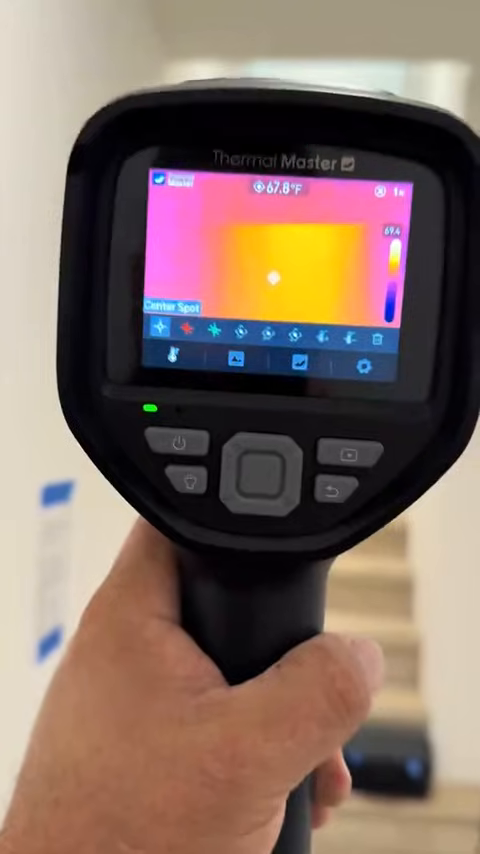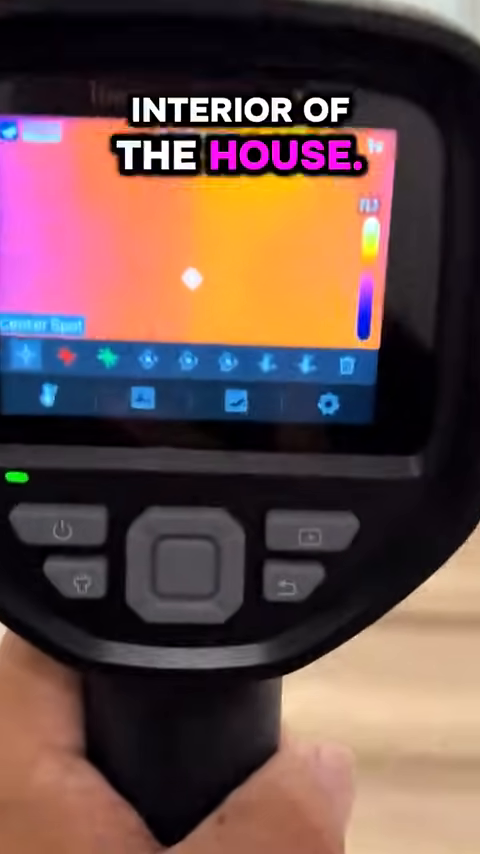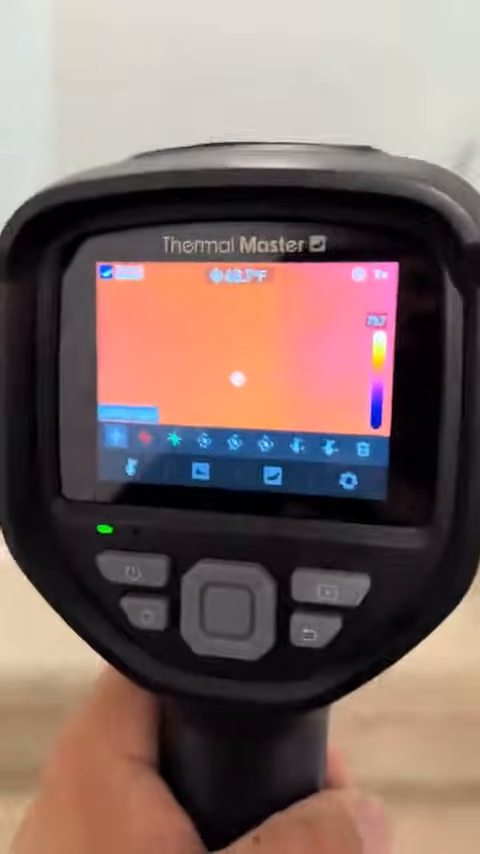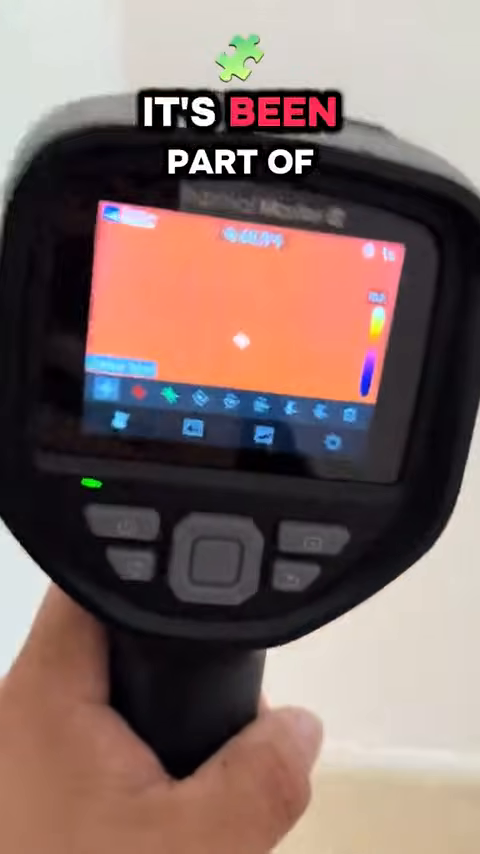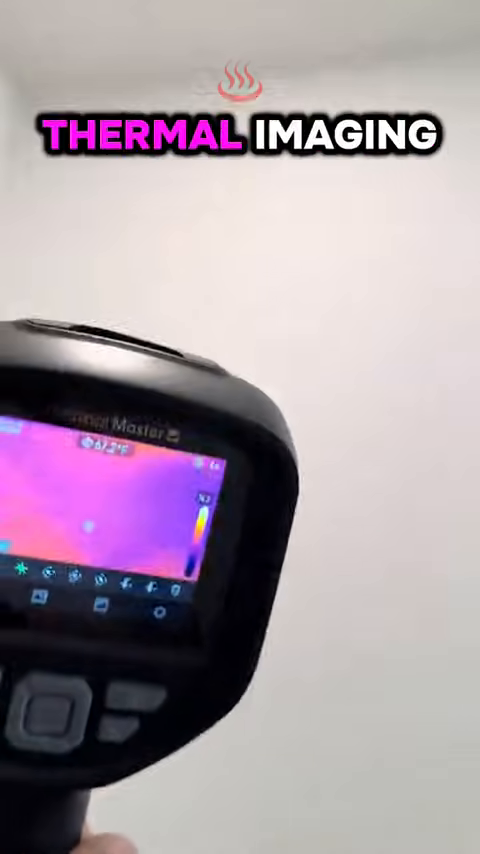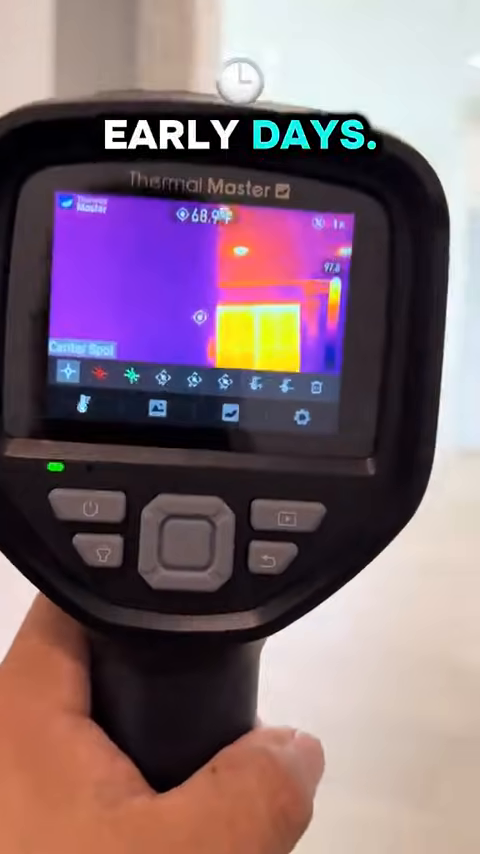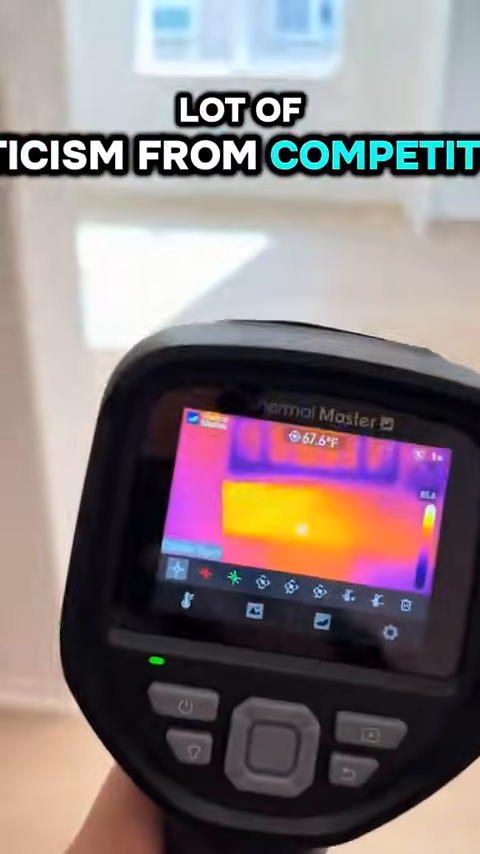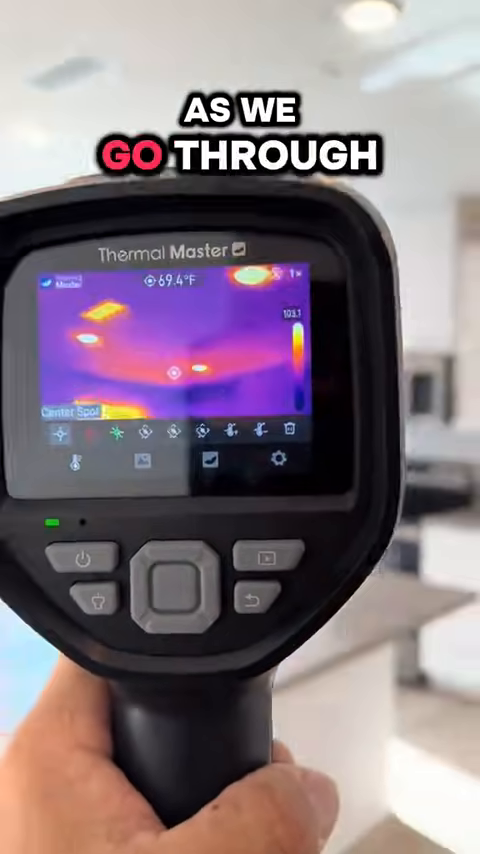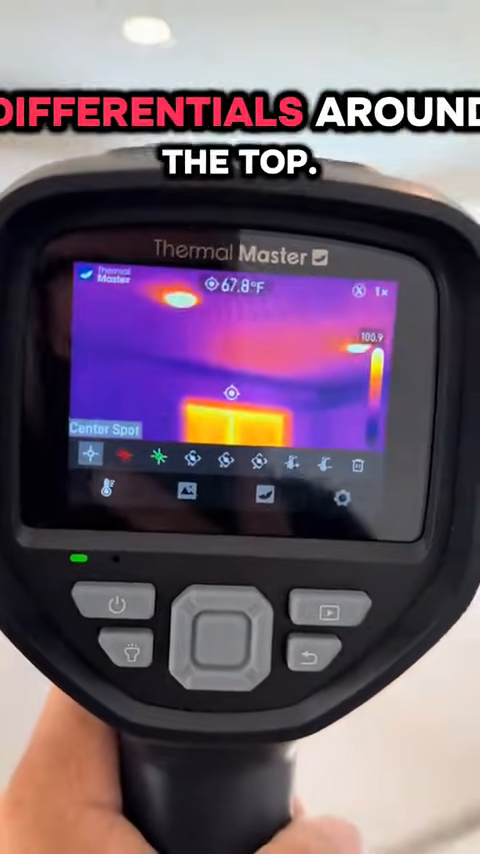All right. Once again, using the Thermal Master camera for scanning the interior of the house now. Every wall will be examined using this thermal imaging camera. Now, thermal imaging is not new. It's been part of the home inspection industry since 2000. We were one of the people who brought thermal imaging to the home inspection industry here in California in the early days, and we received a lot of criticism from competitors about it, and now they're all using it, of course. Now, as we go through the house, we can see that there's some temperature differentials around the top.